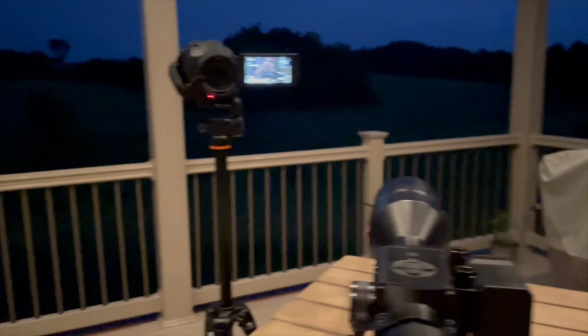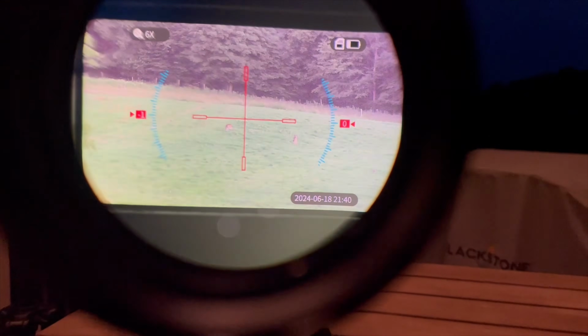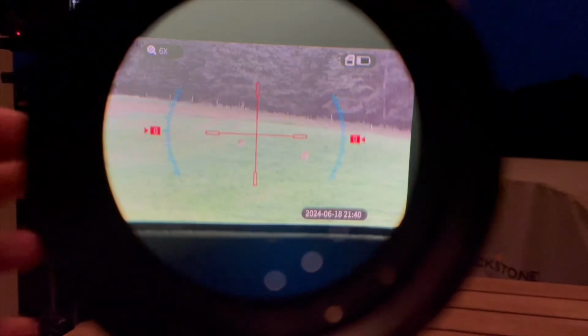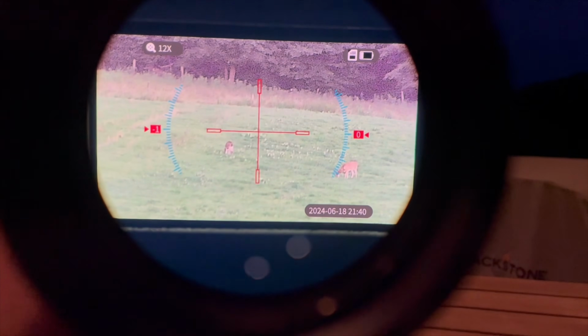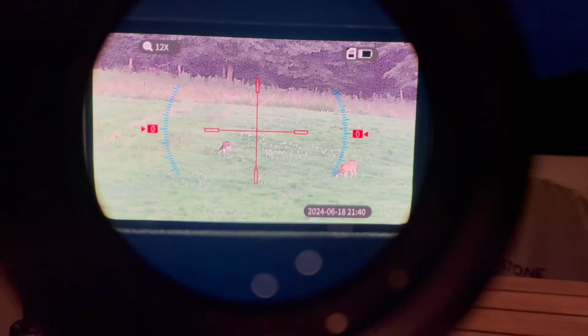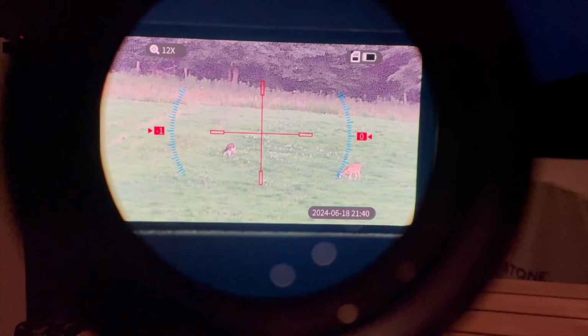Everything is right here on the scope, along with your rangefinder, which is super handy because at night it's hard to tell distance. If I'm looking up across the field and it's pitch black out, you really have a hard time just by holding your crosshairs on the target or whatever you plan on shooting. You're going to get that instant reading of the distance.